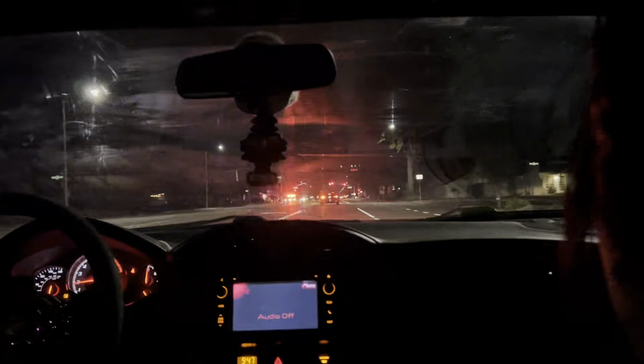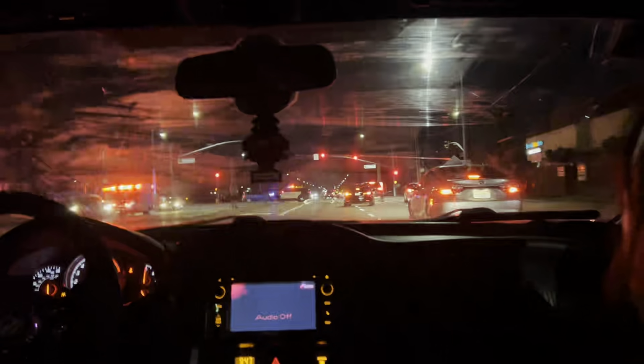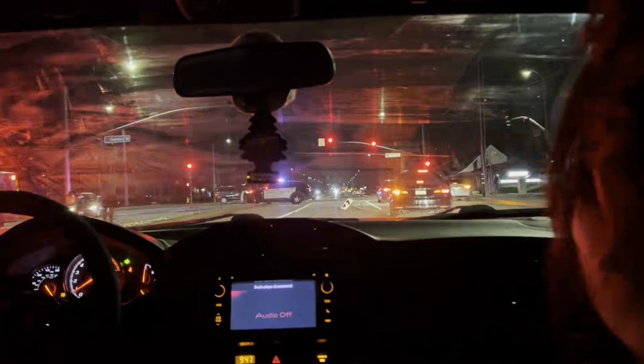I'm under the threshold, so I'm cool. I'm not gonna make noise. Is it Grand? Oh no, this is Citrus, probably. Oh, actually, it's... holy moly, there is a crash.